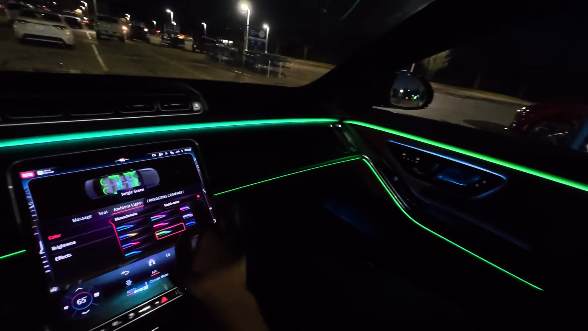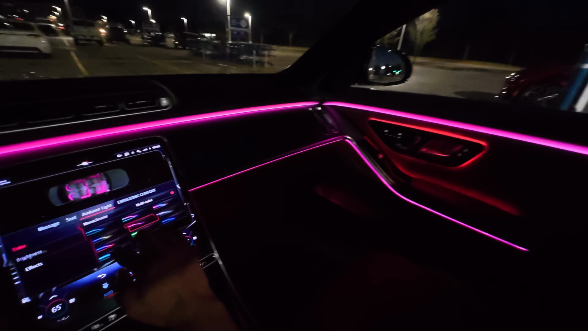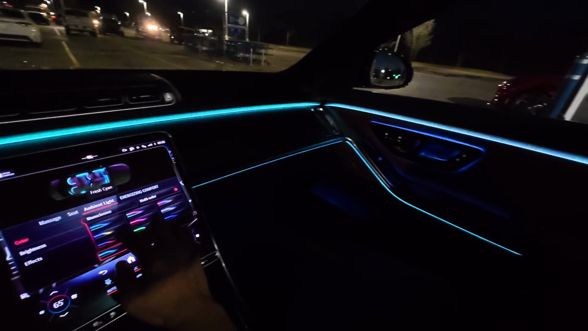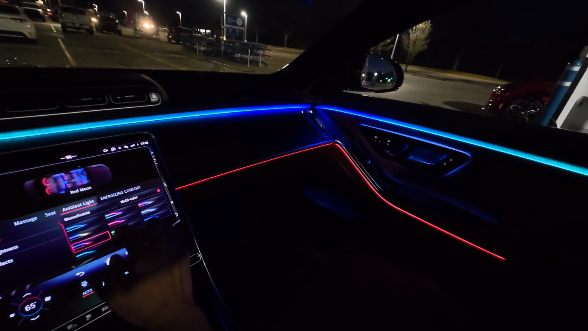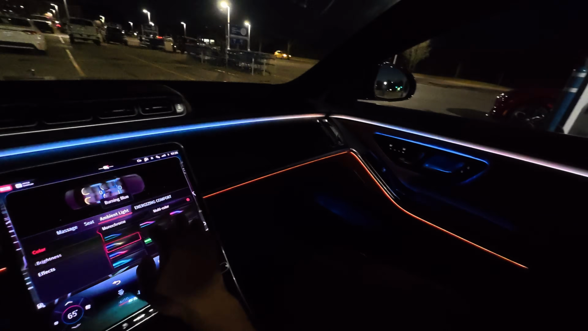This is jungle green. We got Venice pink. Ooh, that feels like nightclub vibes. This is like a teal-y color one. Red moon. Oh, that's kind of cool too. Wow. And also in the back, it's very, very nice in the back.